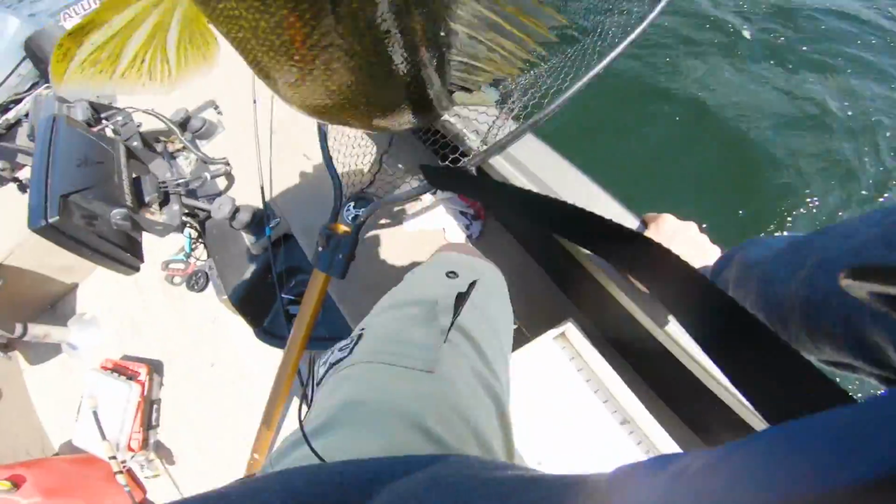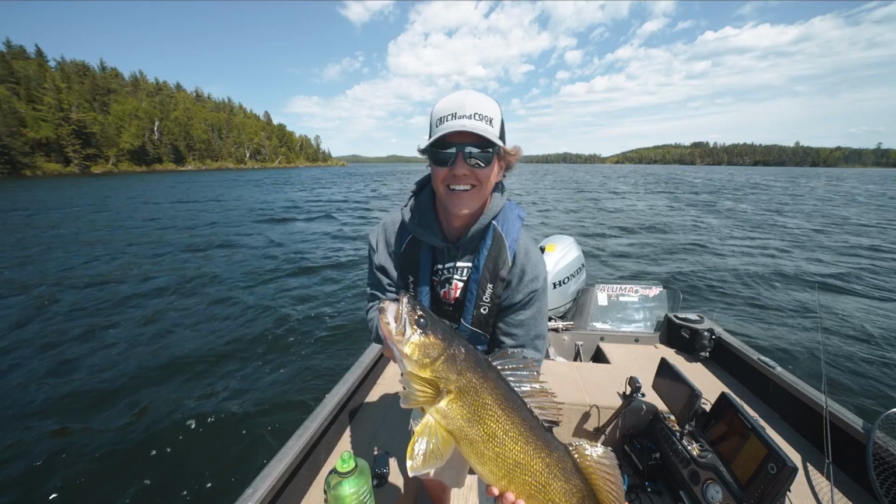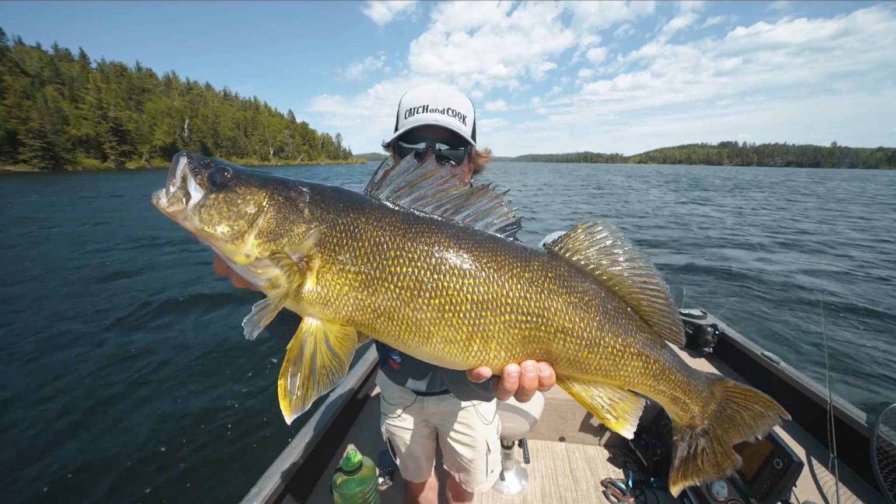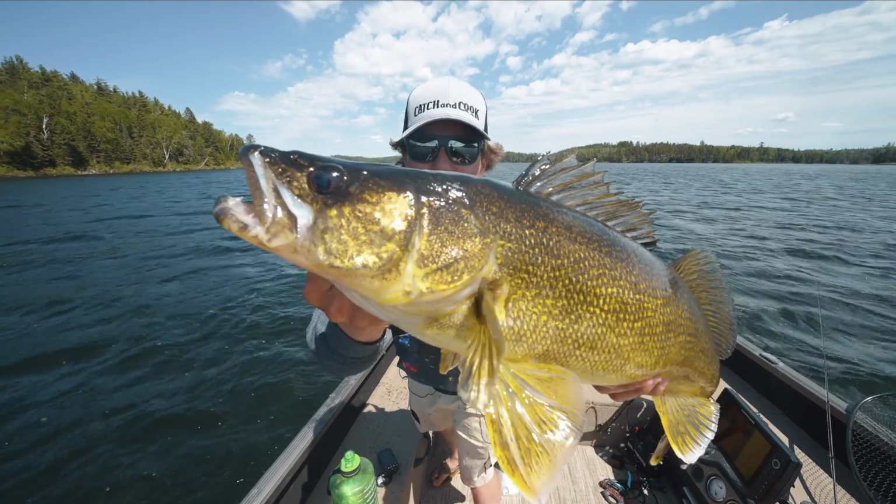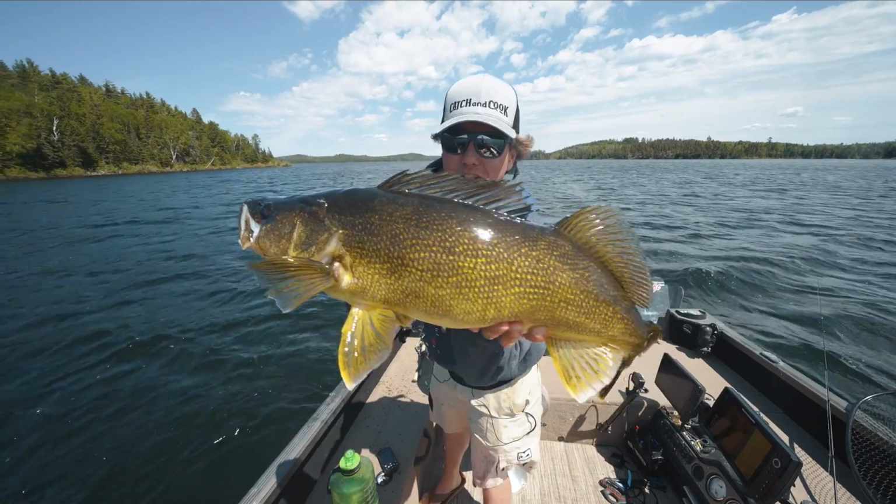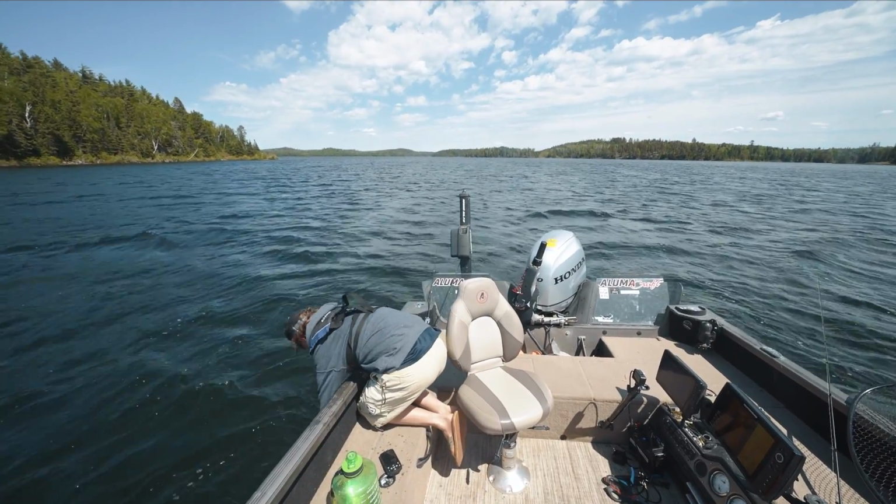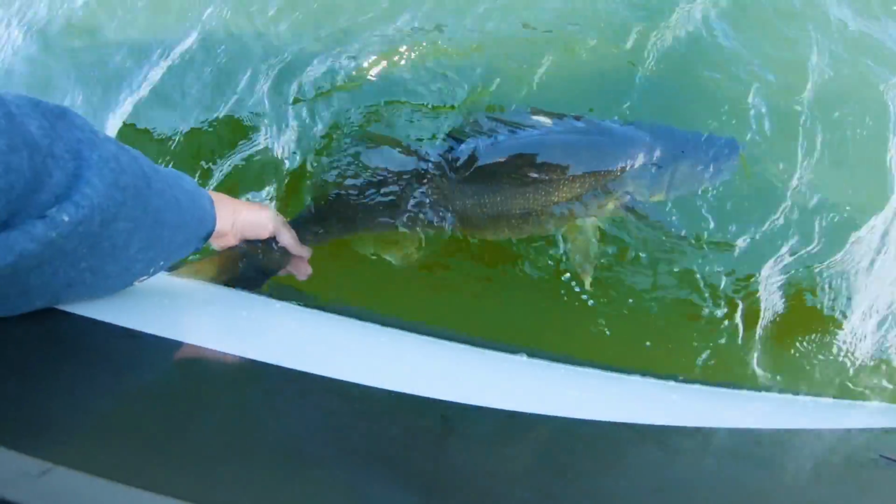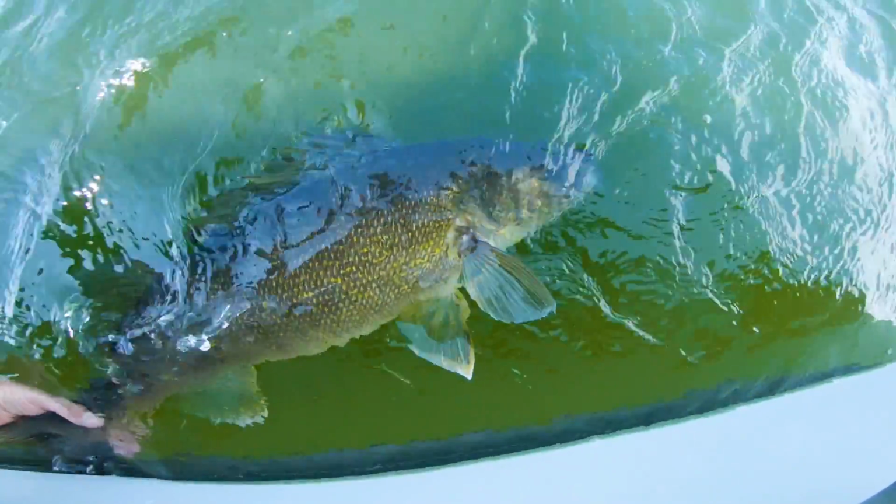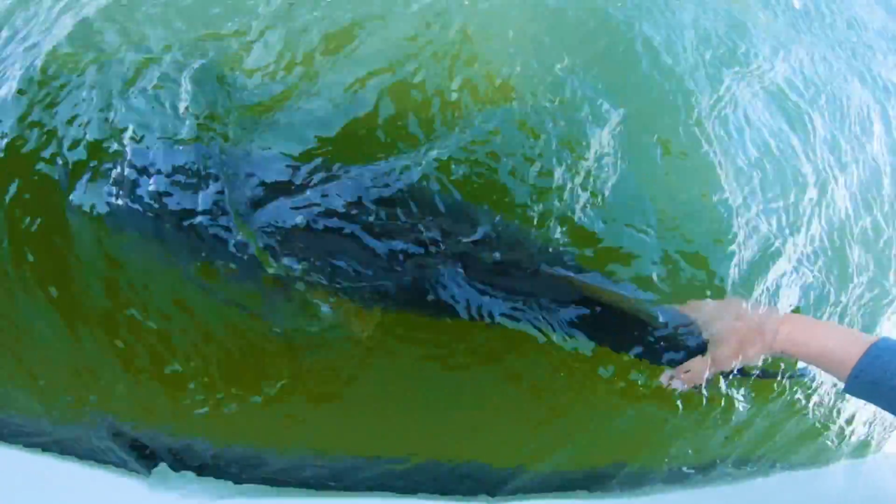All right, he's going right on the bump board. Wow. 30.5. Look at the size of this walleye. That is by far my biggest walleye of the year. One of my biggest Shield walleyes ever. And we're gonna get her right back. These big fish are so important to release, guys. I can't stress it: minimal time out of the water. And she is gonna be good. She fought hard.